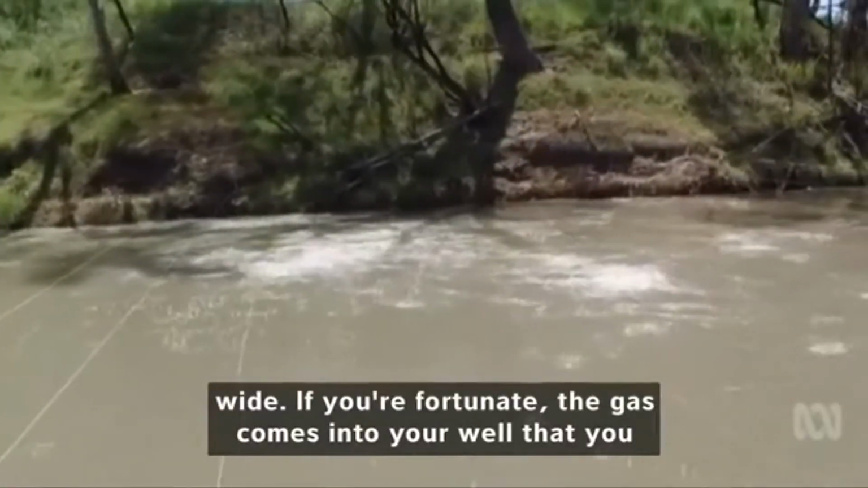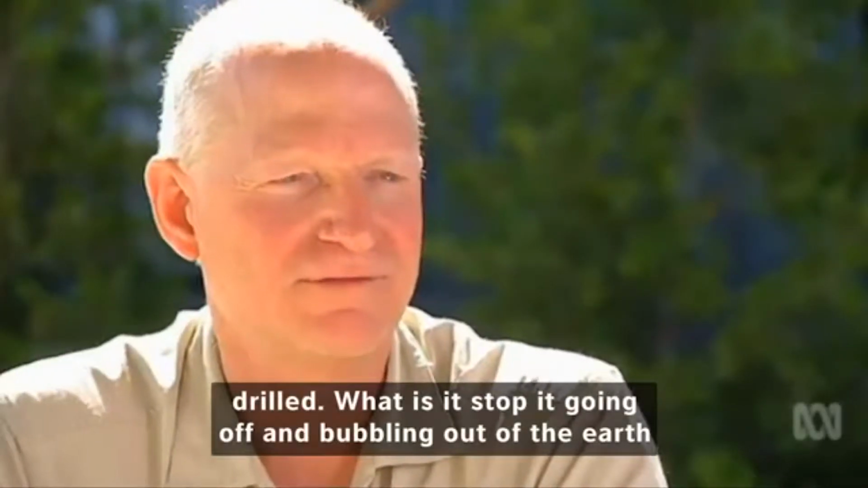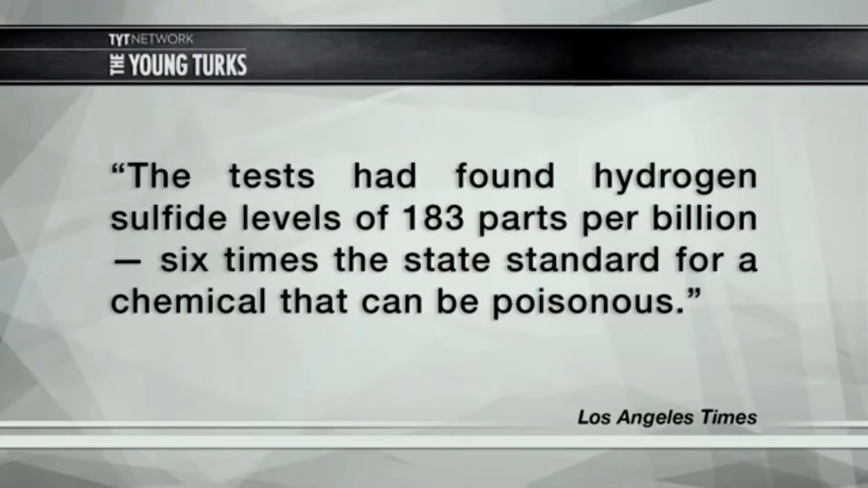If you're fortunate, the gas ends up coming into your well that you've drilled. But what's to stop it from going off and just bubbling up out of the earth elsewhere? Nothing to worry about here. Everybody look away. Well, then they did actual tests. The tests had found that hydrogen sulfide levels of 183 parts per billion, 6 times the state standard for a chemical that can be poisonous. 6 times the rate at which it could be poisonous.